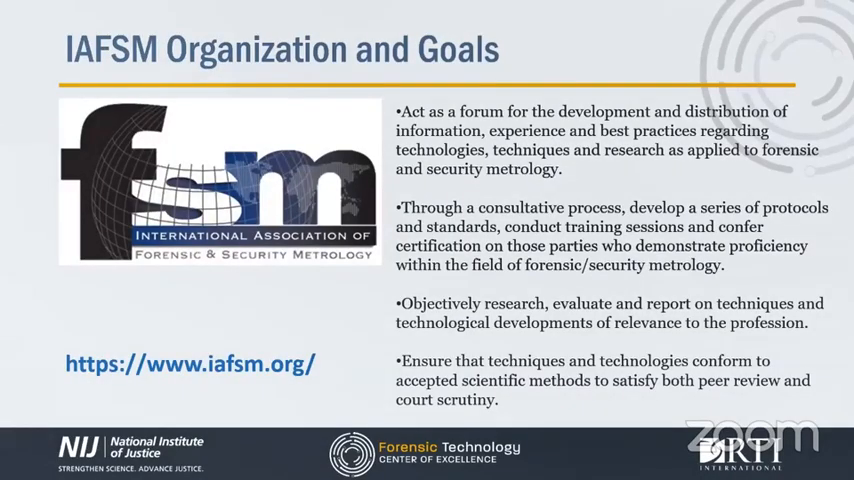I also want to take a moment and talk about the International Association of Forensic and Security Metrology, or IAFSM. If you are not aware, the IAFSM is an international association dedicated to the development and use of precision measurement systems, techniques, and software in the generation of 2- or 3-dimensional coordinate spatial data for documentation, planning, analysis, and/or presentation purposes in the service of justice. I have had the honor to serve as their vice president for the last 4 years.